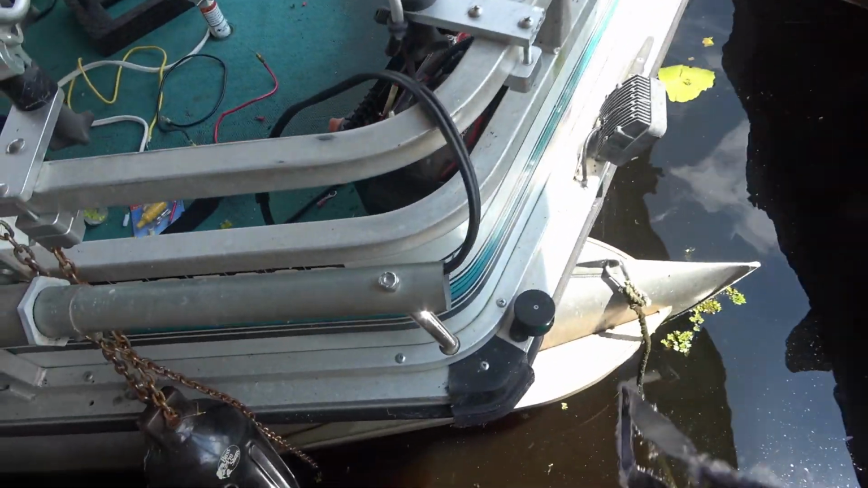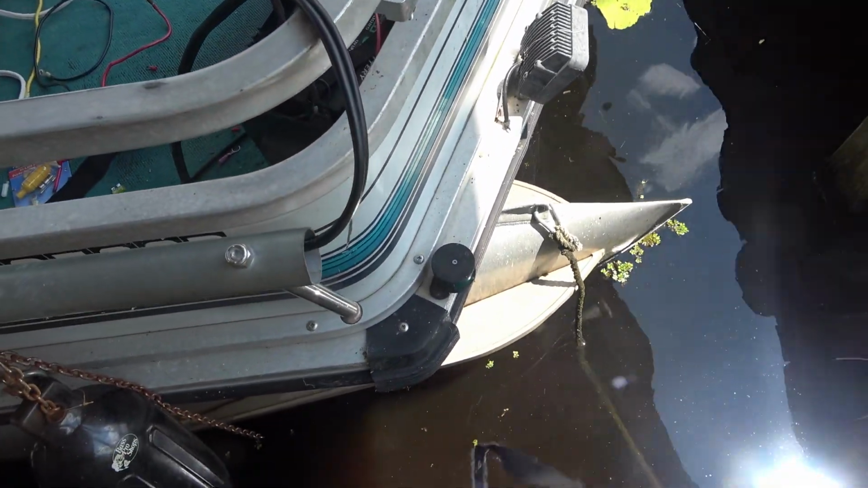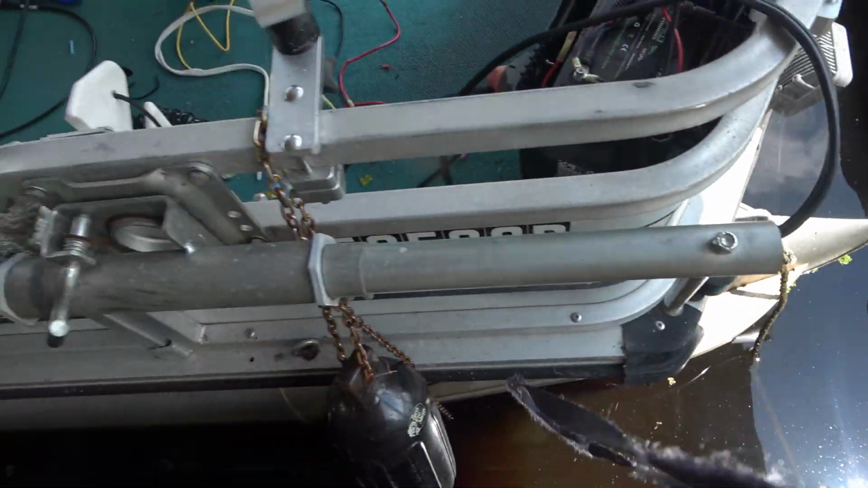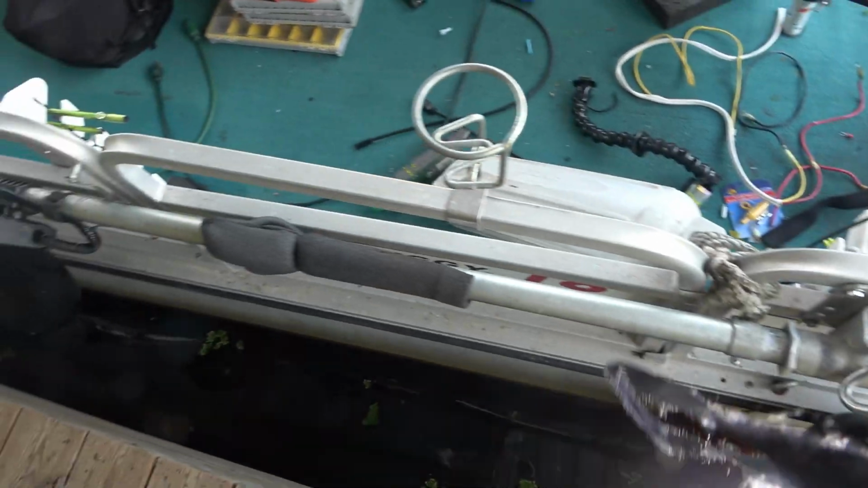Okay, next what I want to do is show you real quick my setup here for my pole. Normally I have a rubber cap here to protect that. The cable fell out a week or two ago. Got to put that back in there. But I have it set up on this particular pole.